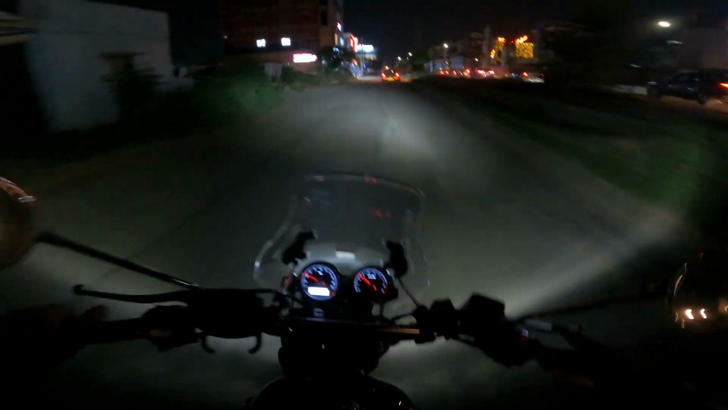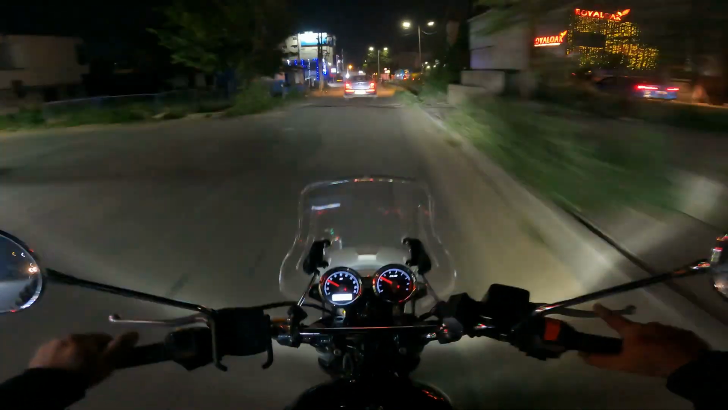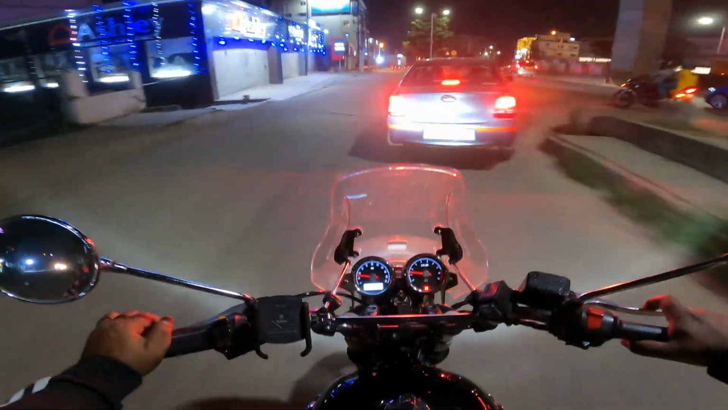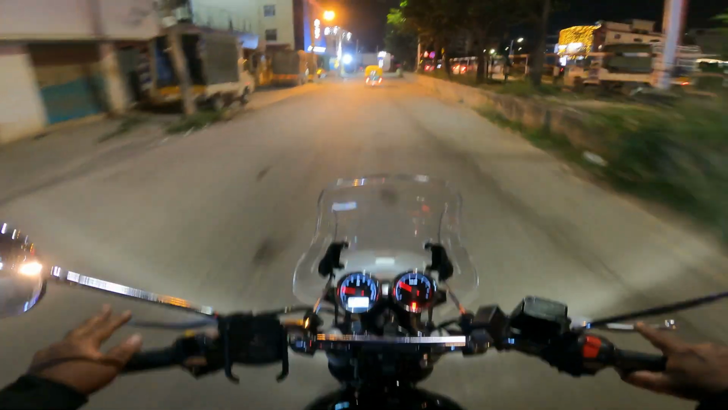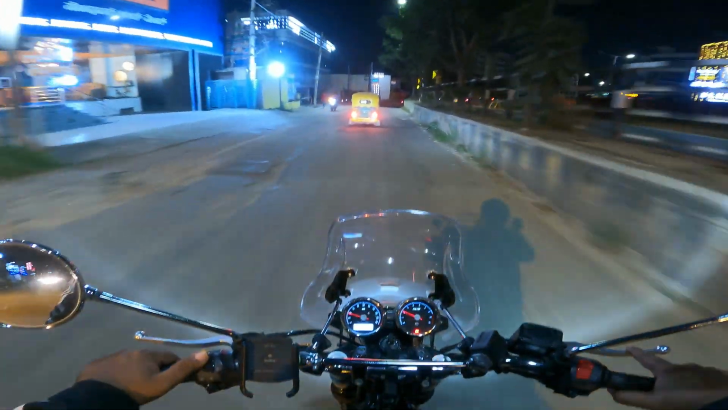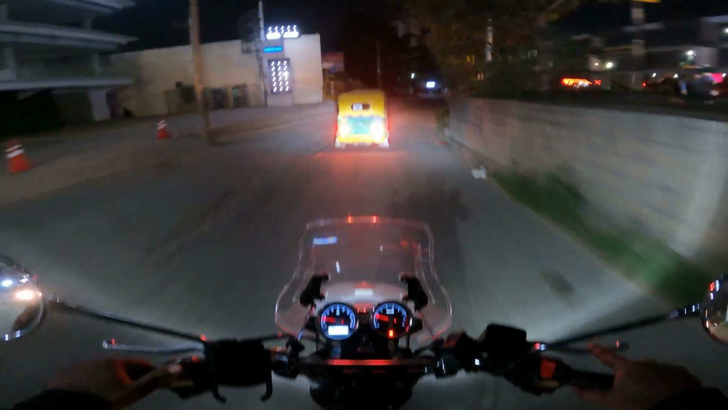And yeah, this road is messed up. Other than that, it does a great job. Because it doesn't have the right kind of reflector, it sometimes causes oncoming traffic to be blinded. And if you see, this is the difference between the high beam and the low beam. Can you see the auto? So yeah, this is the difference.